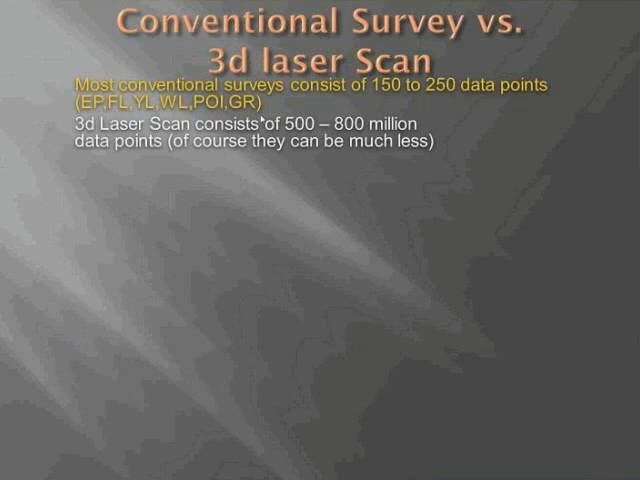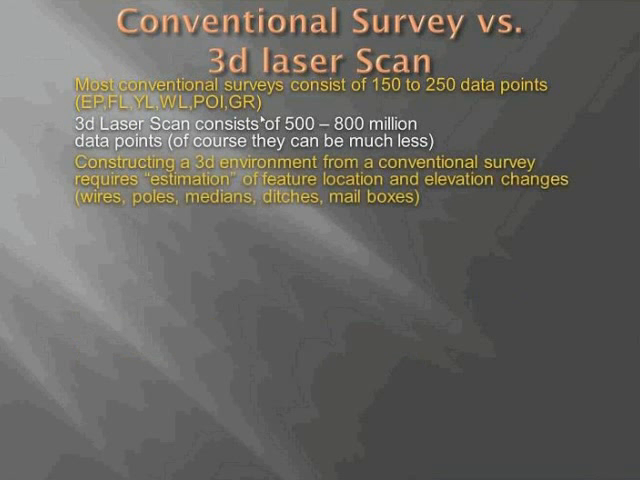You all know how that works. Laser scan, conversely, consists of about anywhere from 500 million to 800 million data points, although Ken said we can go over 1 billion. I guess that's not too much farther than what we're talking about. And of course, they don't have to be that high resolution. It just helps to have any extra data that you may need.